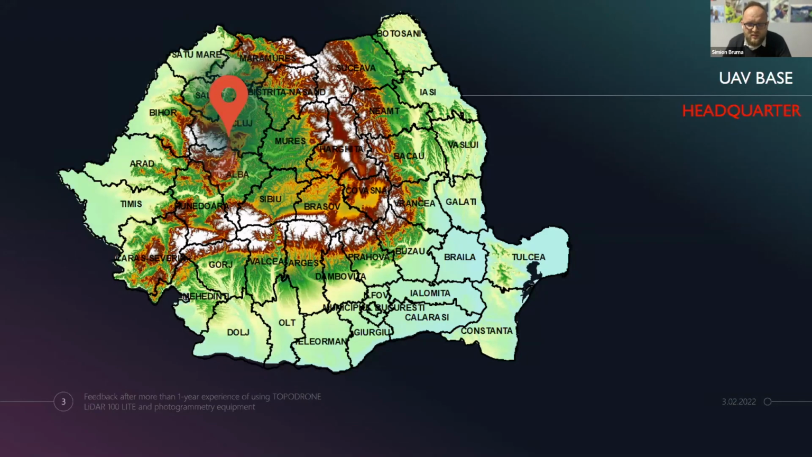Our headquarters is approximately in the center of Romania, and I put this map with elevation because we have a lot of types of terrain. We have mountains, we have flat areas, and each flight is an experience, let's say like this.